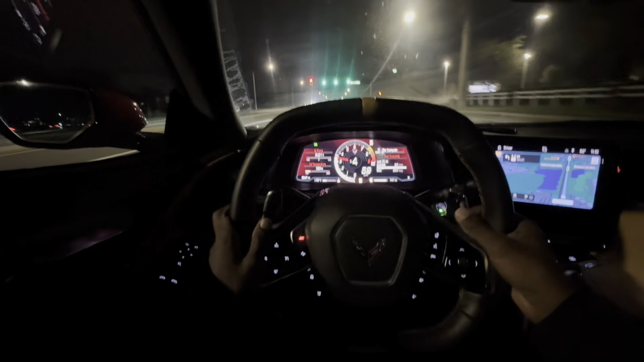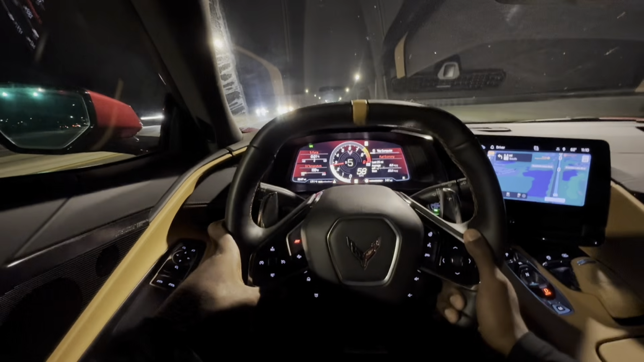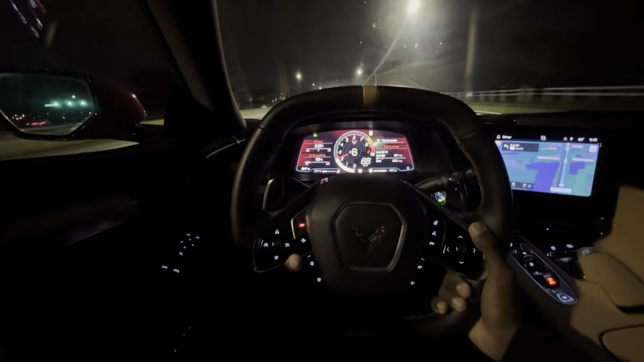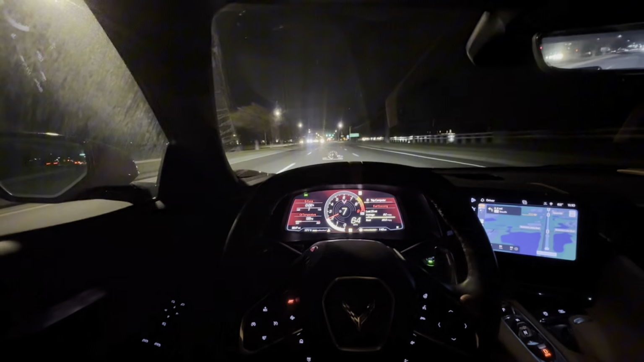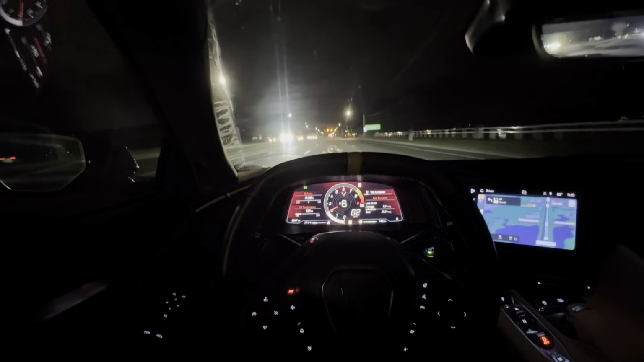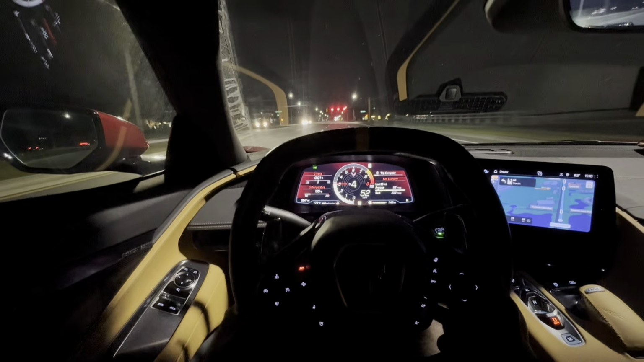But we have a 20-minute drive, y'all. We have literally a 20-minute drive. So yeah, I'm gonna see how fast we can get there, I ain't gonna lie. I need to make sure y'all can see the street, bro. I definitely do not got the best tripod for this.